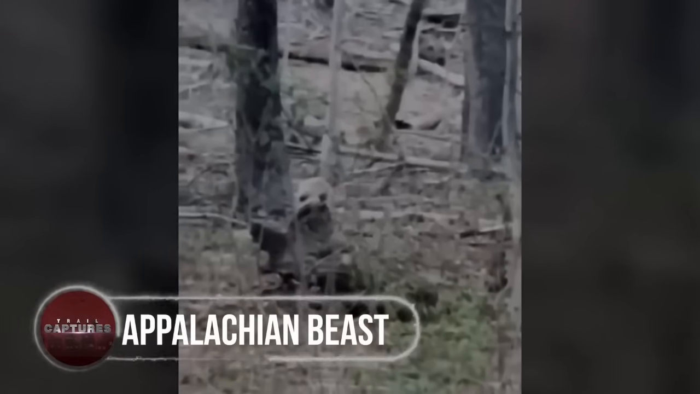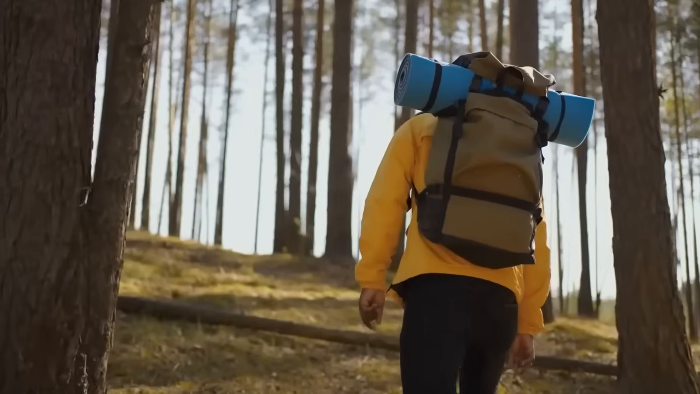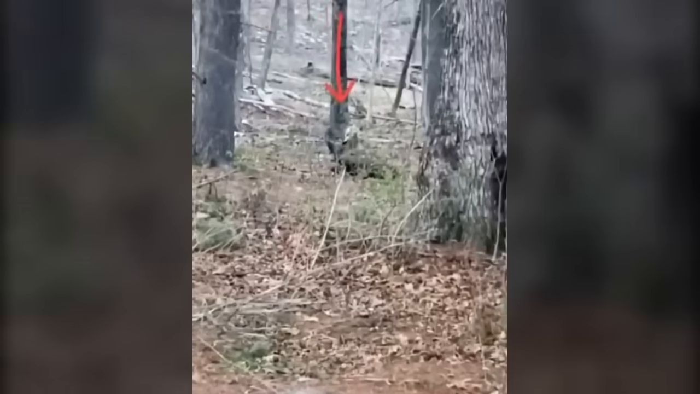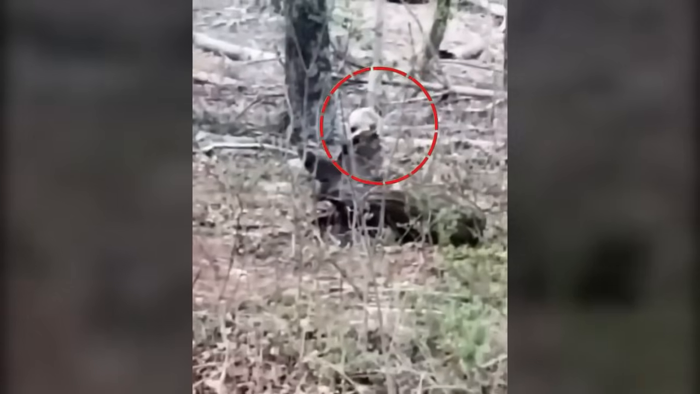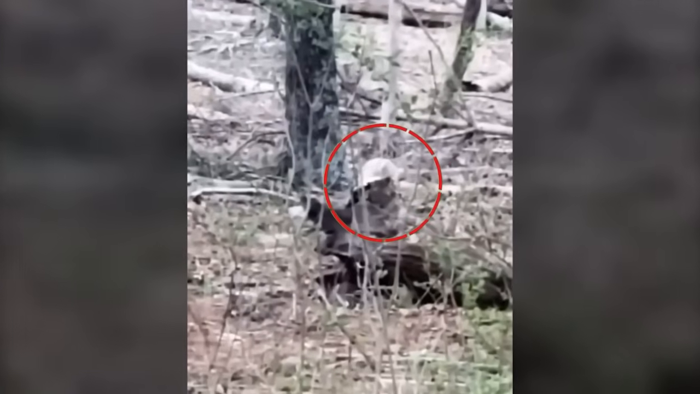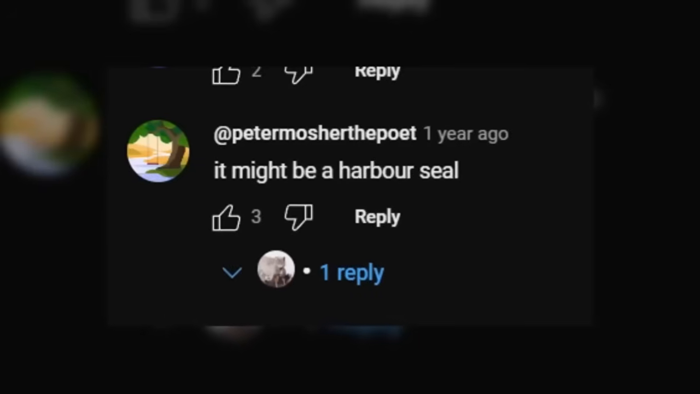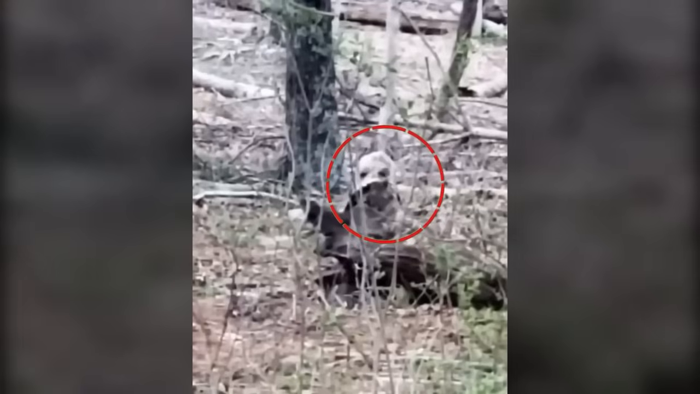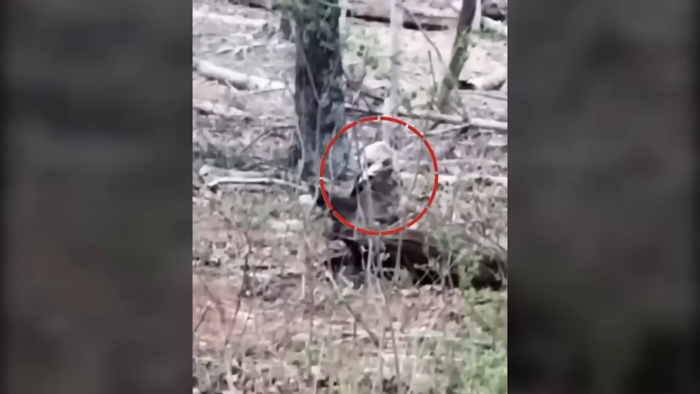Appalachian Beast. A traveler remembered a weird experience during a trip to the Appalachian Mountains. While exploring the area, they observed a creature unlike anything they had ever seen. With large eyes, a big mouth, and a whitish face, the creature puzzled onlookers. Some speculated it to be an apple, while others offered suggestions ranging from a harbor seal to a ghost bird, or even a psyduck. The curious encounter left everyone wondering about the secrets the Appalachian Mountains held.